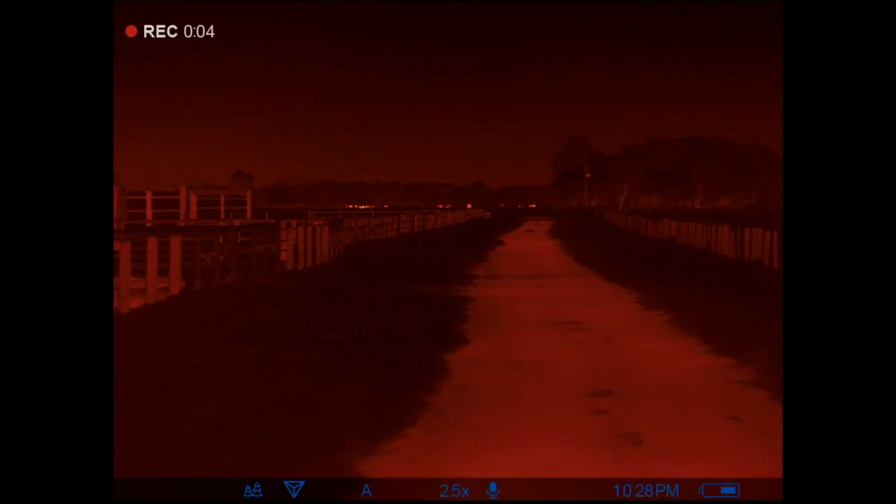I've banged on before about this 25 millikelvin Pulsar sensor on the Helion 2 XP50 Pro. Have a look at that. It's raining. And that's the view. This is where this device really shines. When the weather's poor, these 25 MK sensors really come into their own.